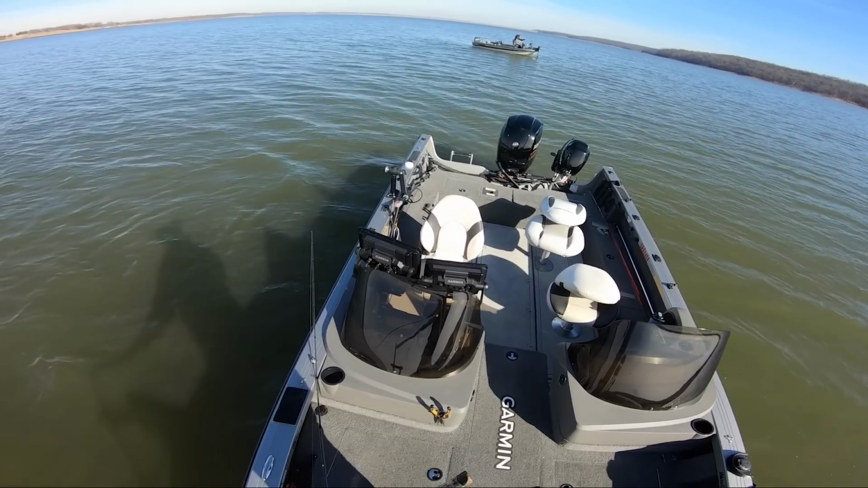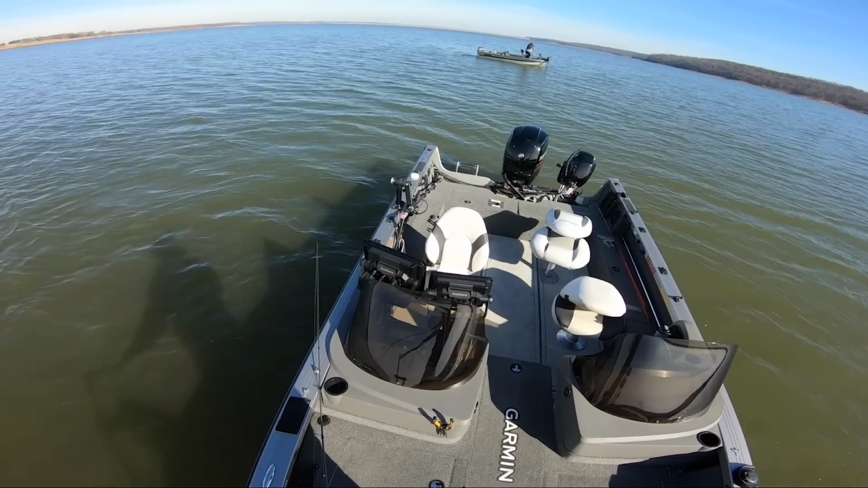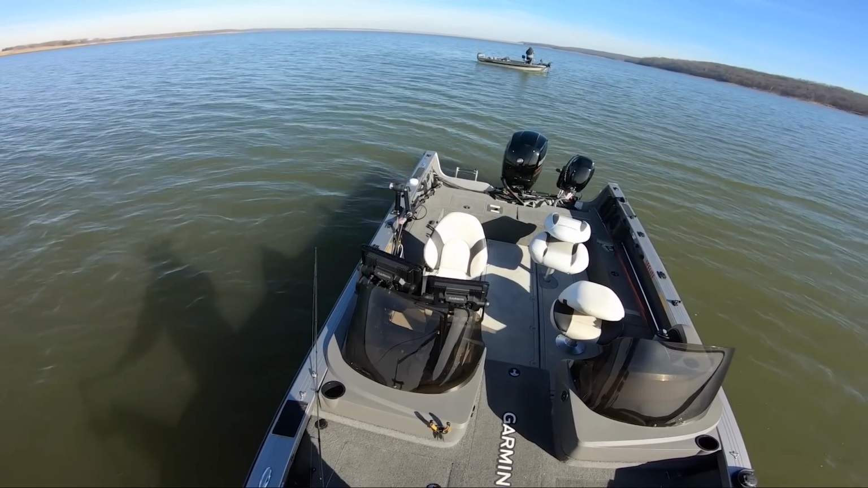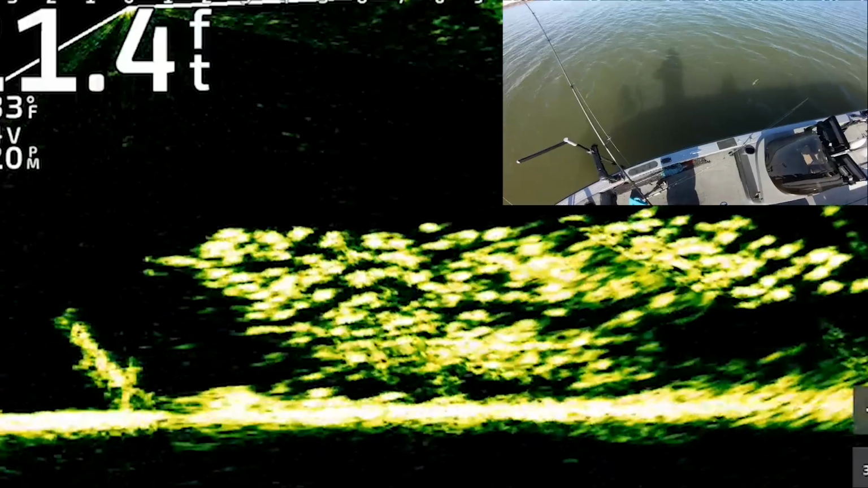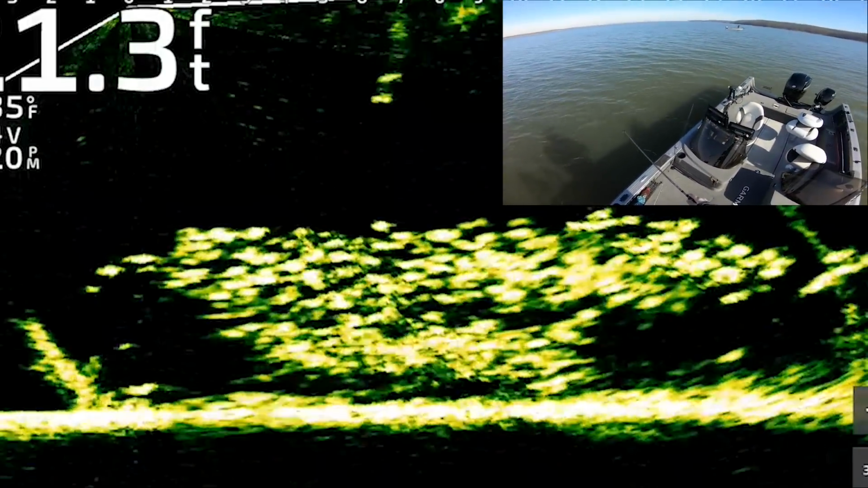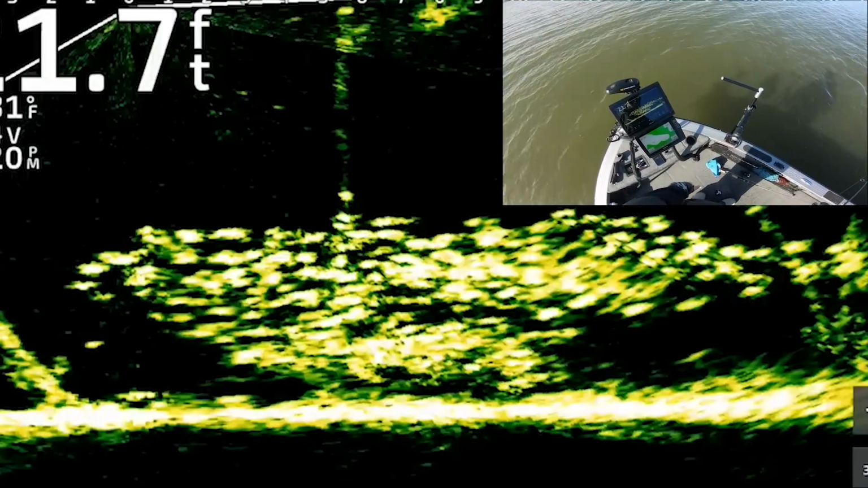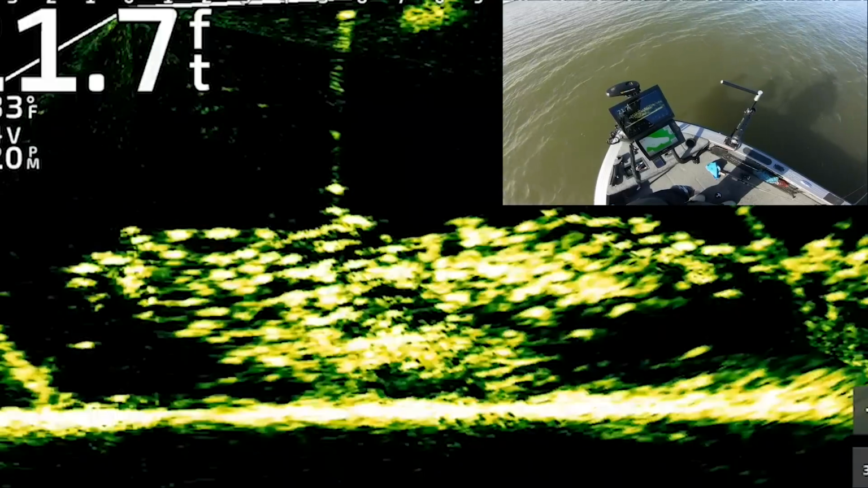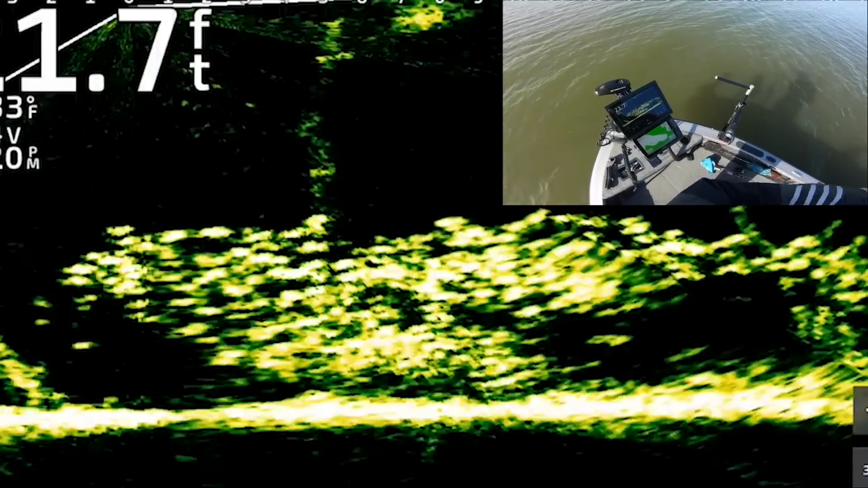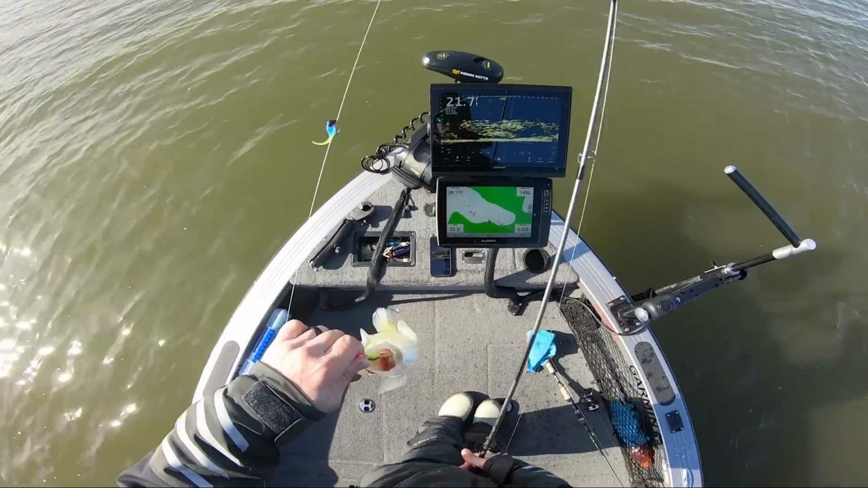Not a boat in sight, and he's 20 feet off my big motor. How about that? Yep. That's the one, guys.